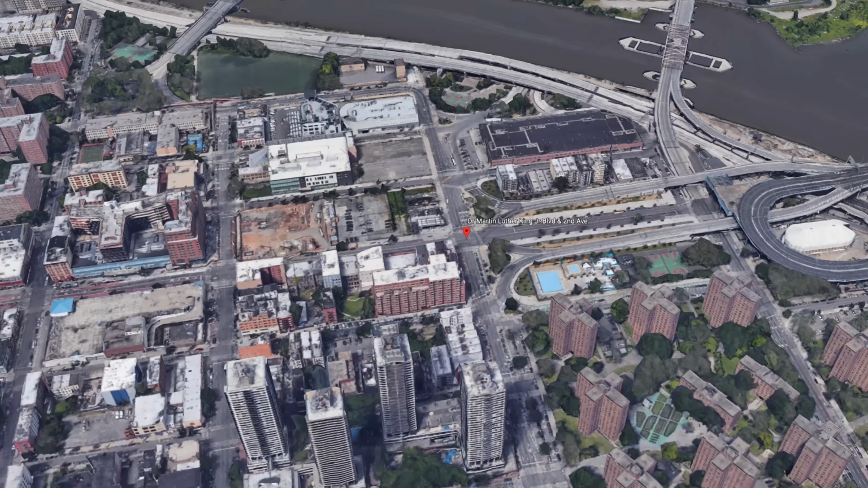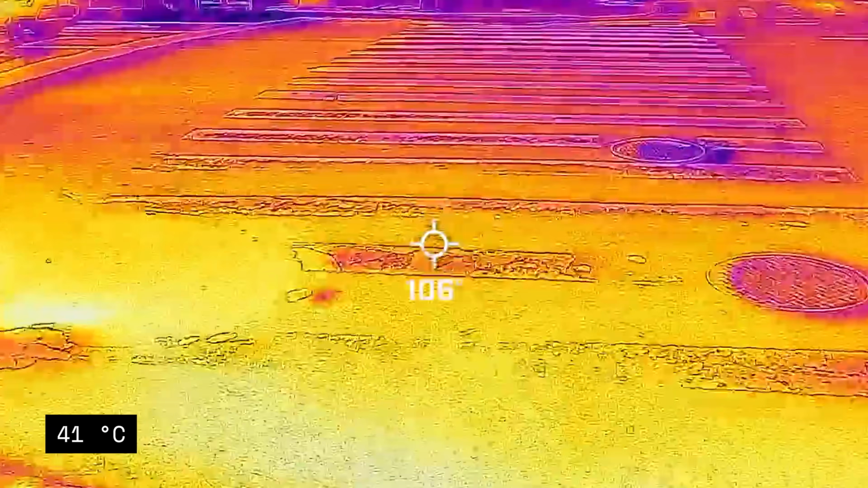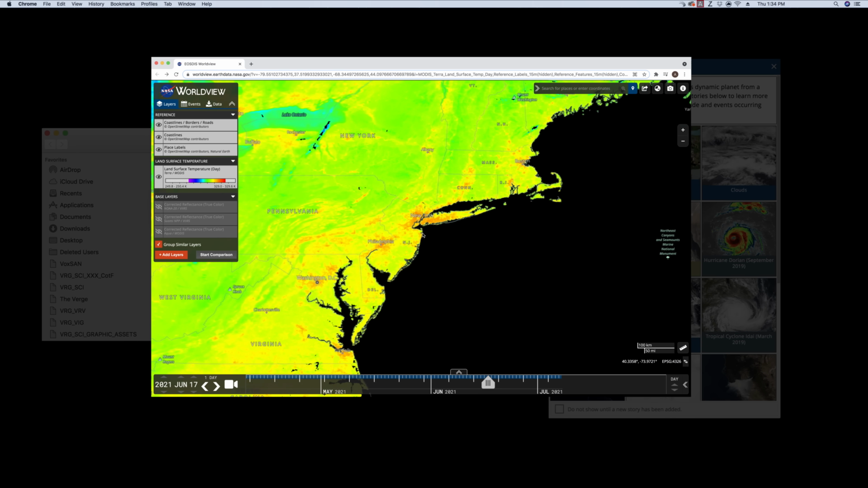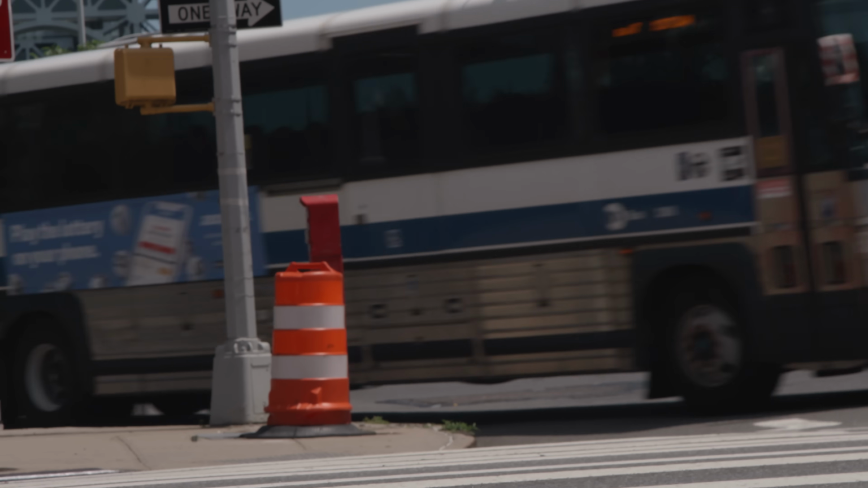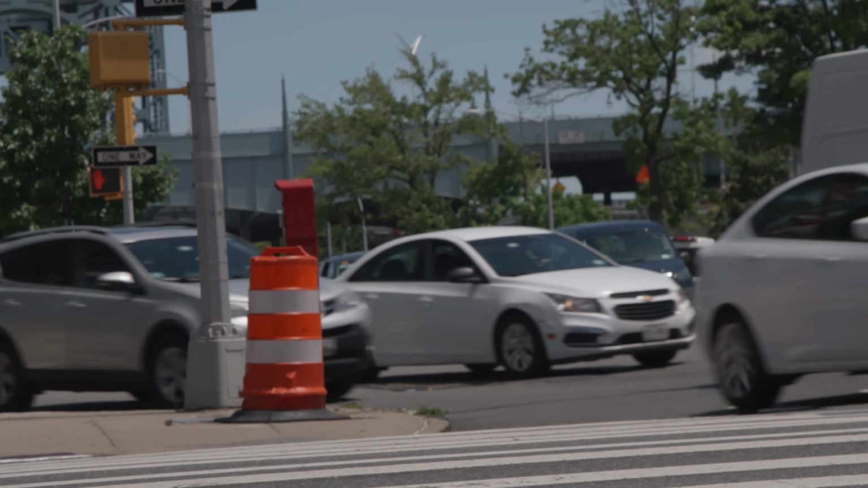So we'll take a reading on the asphalt. Surface temperatures are hotter here in New York City than they are in nearby Woodstock and other parts of the Hudson Valley. This map, generated from satellites, shows us that New York City is an urban heat island. You'll notice that New York and nearby urban areas look like orange islands in a sea of green. So, what makes cities on the map so much hotter than other areas?